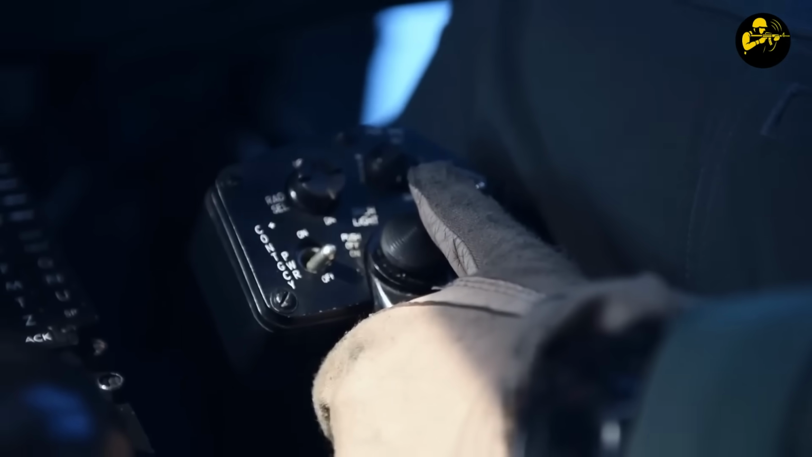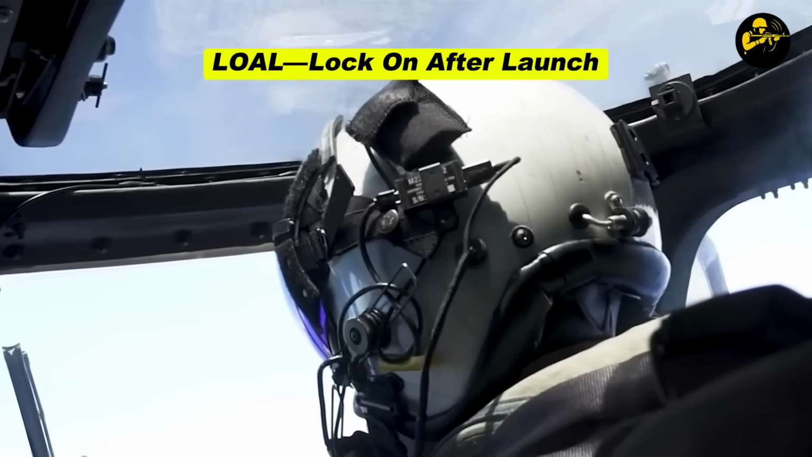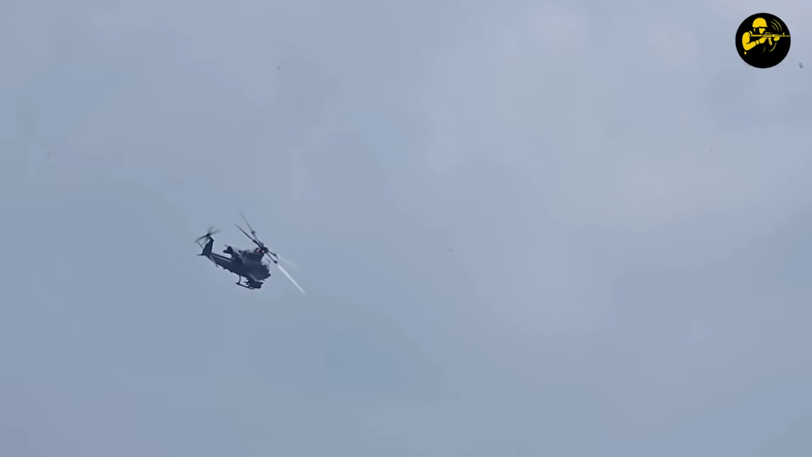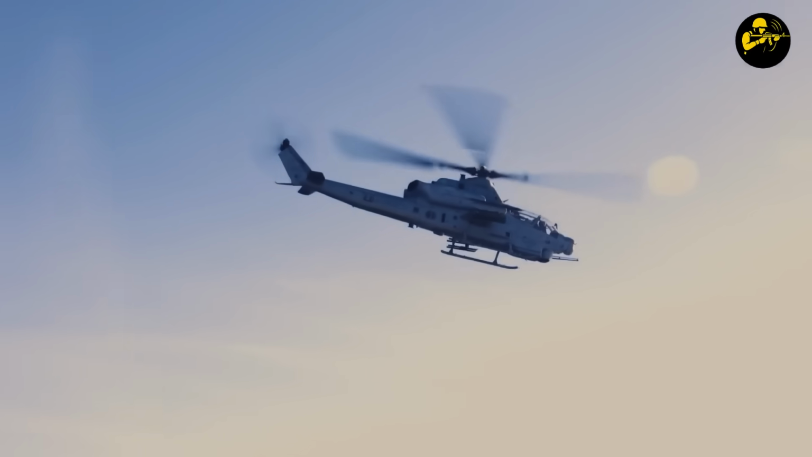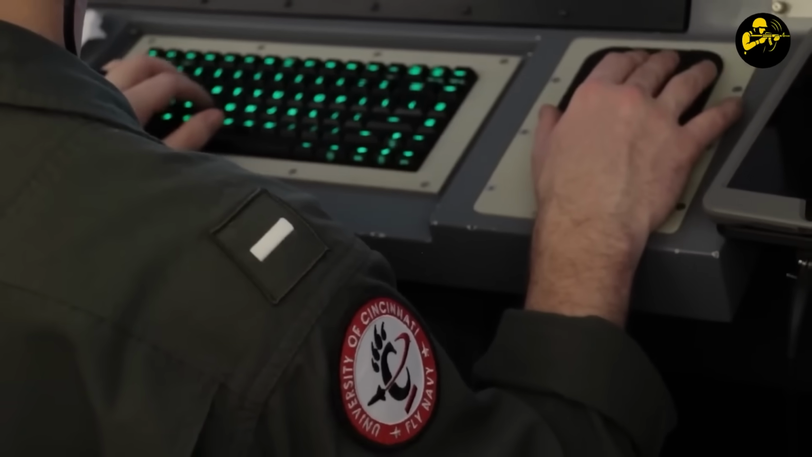Next was missile configuration. He selected LOBL, lock on before launch. LOAL, lock on after launch, is for when you're feeling adventurous or when the target's behind terrain. But for a boat doing the cha-cha slide on open water, LOBL was the obvious choice. The missile would see the exact laser spot before it even left the rail, like getting GPS directions before starting a road trip instead of winging it.